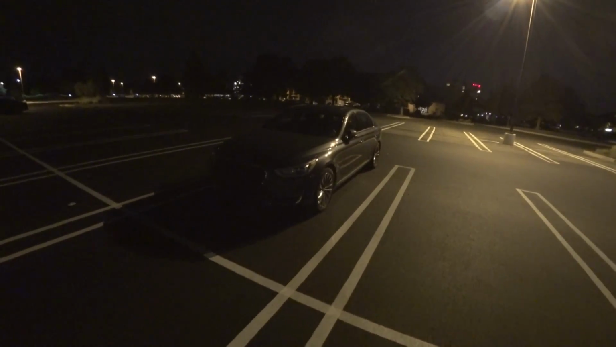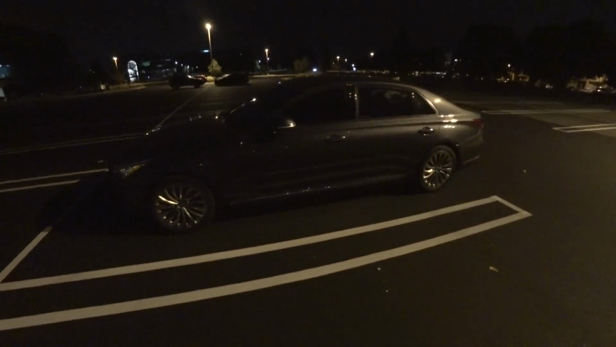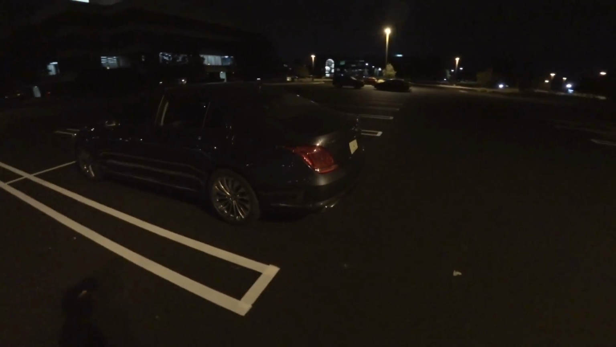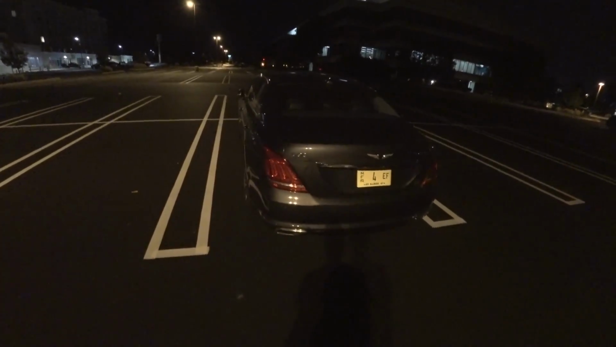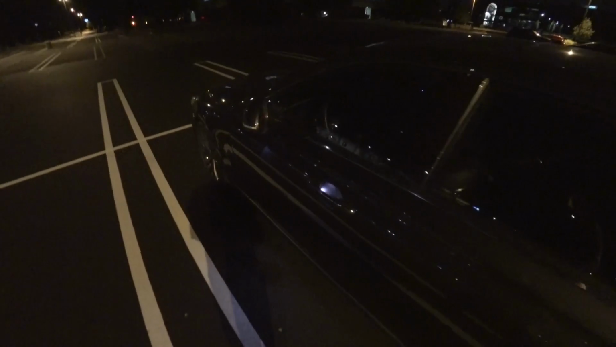I'm here tonight with a 2019 Genesis G90. I wanted to touch on a couple things that I missed in my last review and just kind of sum up my week with this car. Also, this is a good opportunity to take you on a night drive. This car is pretty cool at night.